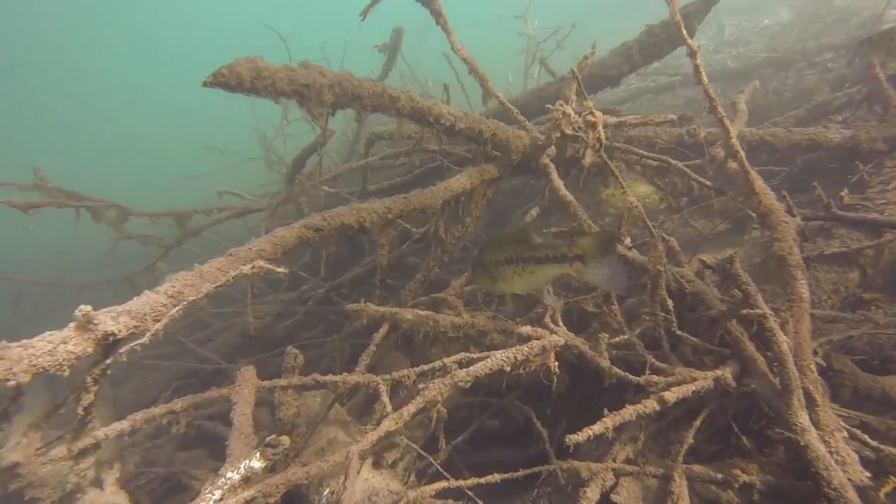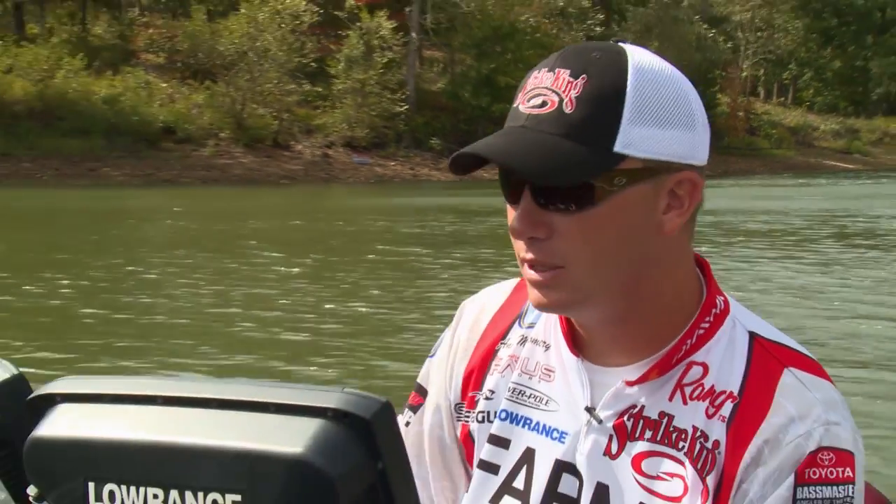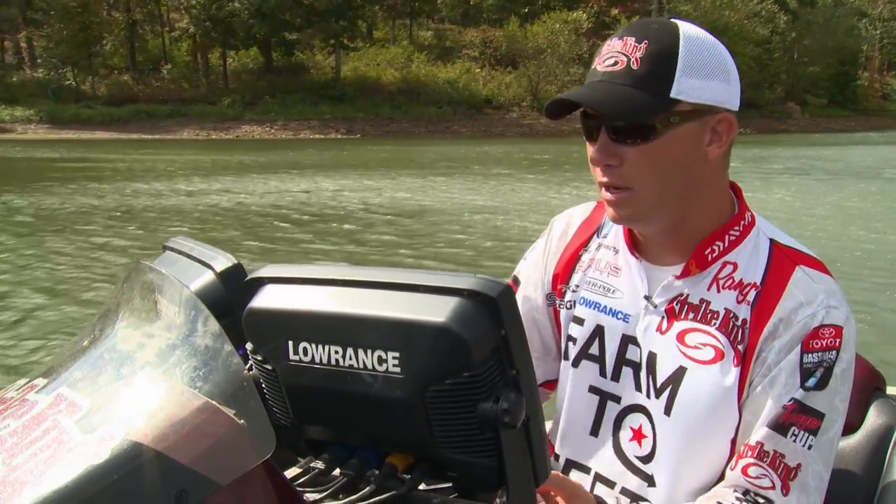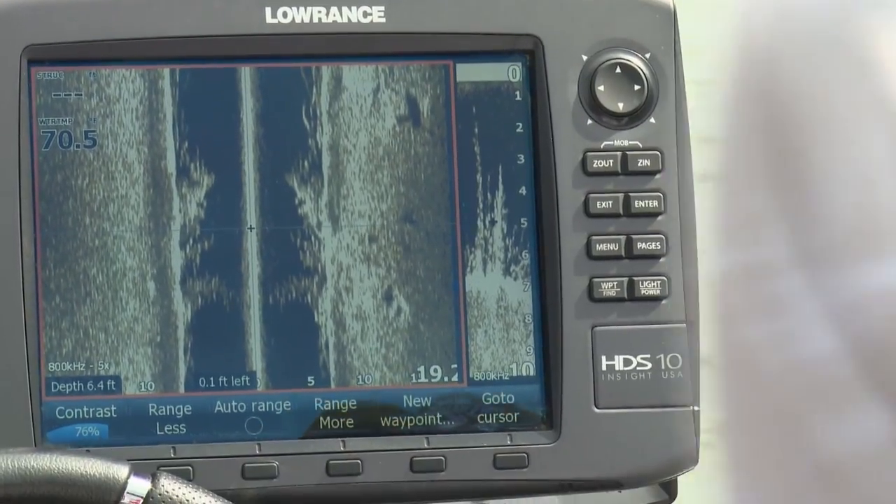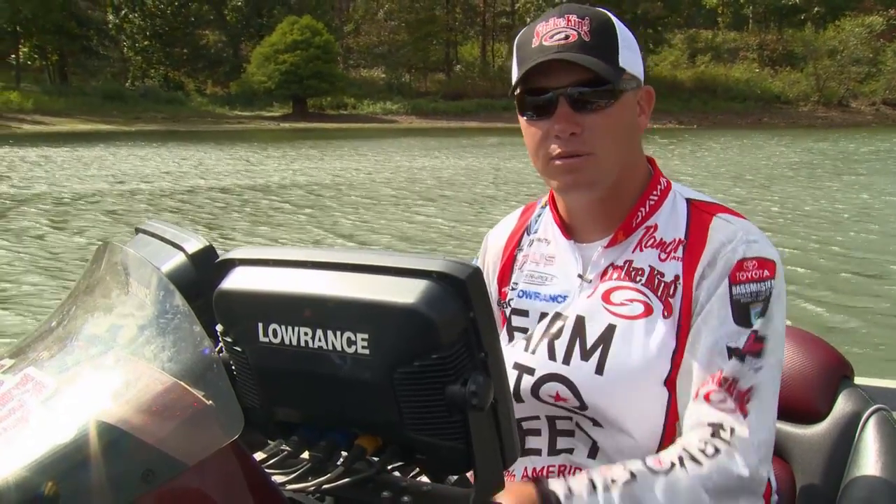Here I'm coming up on a big brush pile, so I'm looking to see what's in it. I'm looking to see if I see any crappie, or any brim, or any big white dots that I think are bass. I'll mark it. I just rode right over top of it, and if it's real deep, I can probably turn around and fish it right then, but this one's only about 8 foot deep, so I'll mark it and come back later in the day, a couple hours from now, and fish it.